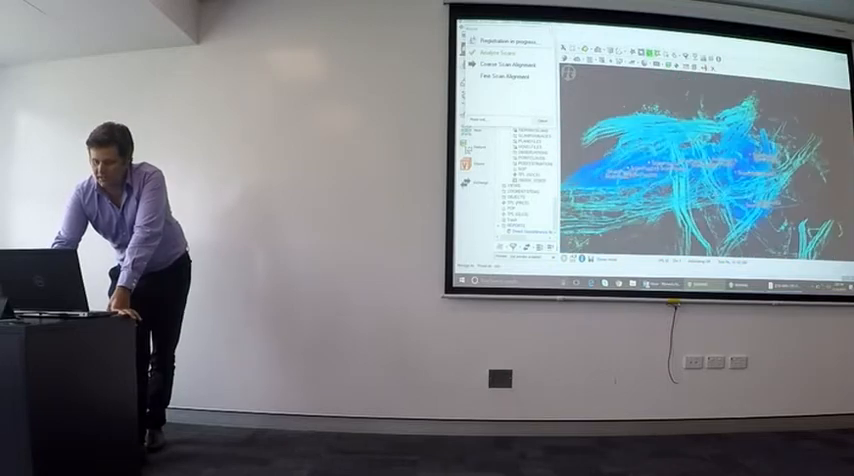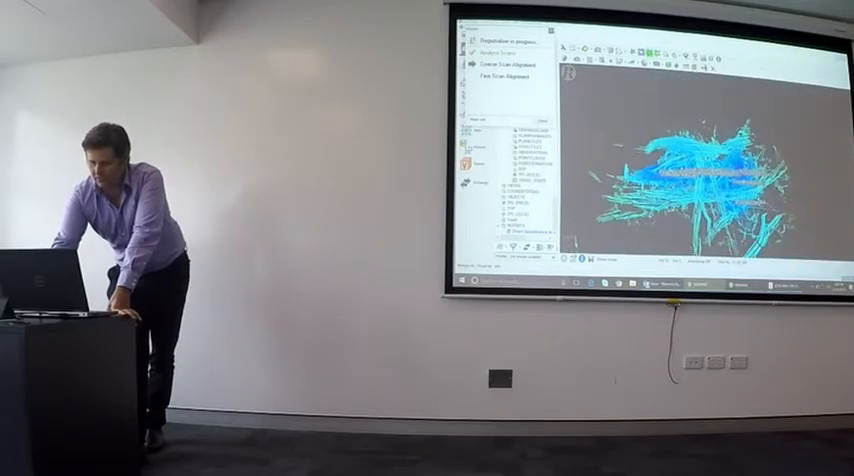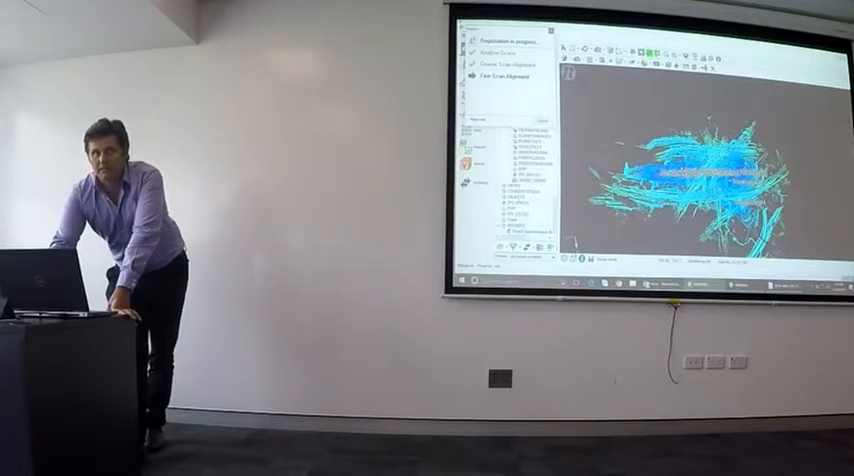So if I zoom out, you can actually see it rotate them all as it goes. They'll rotate around those GPS positions. Correct, yeah.